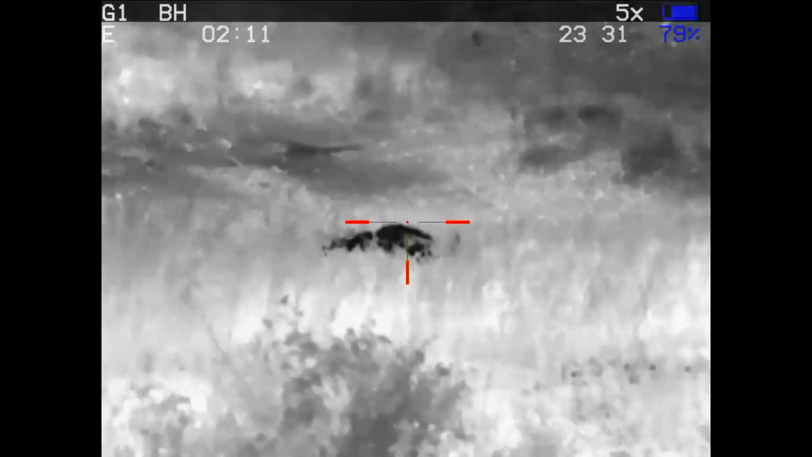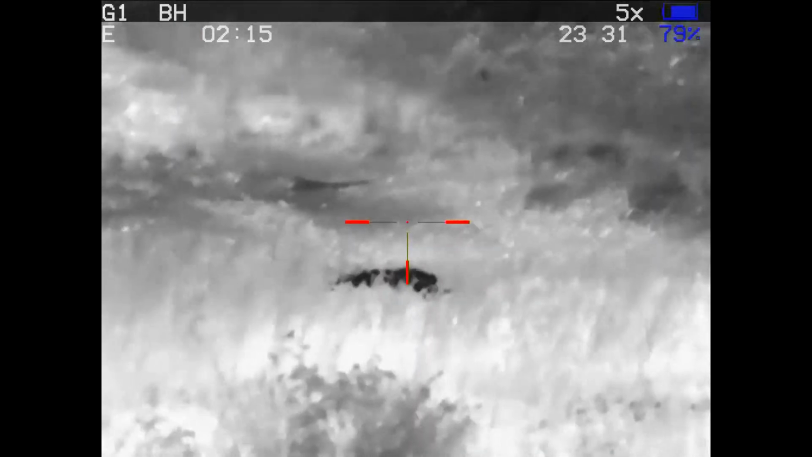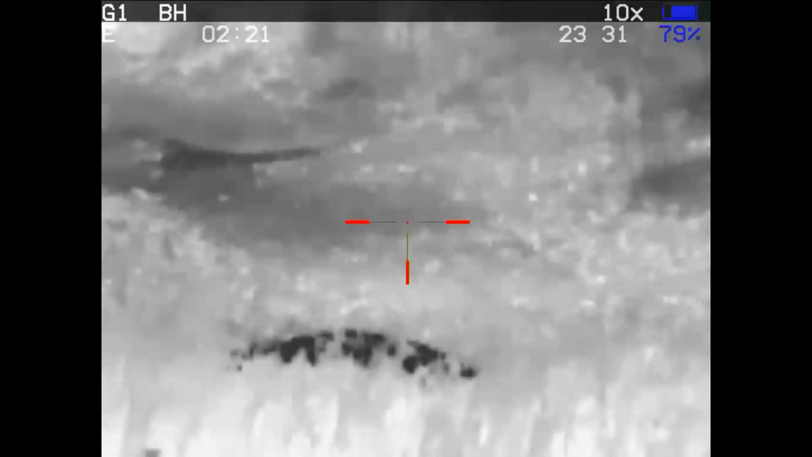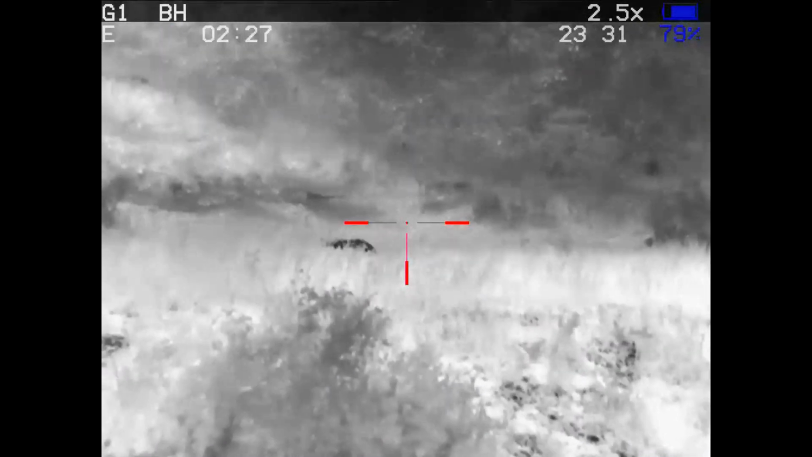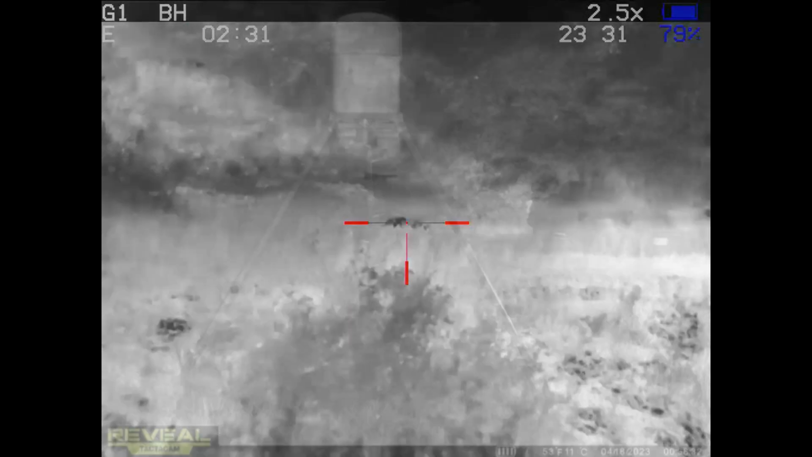I was unable to find the hog, came back and searched during daylight, still unable to find that second hog, so it probably got away clean. There was no sign of blood or anything else. And as we're watching this hog go through its curly shuffle, do a quick scan looking to see if there's anything else in the area, and I see it kick up water. I know it's fallen in the water.